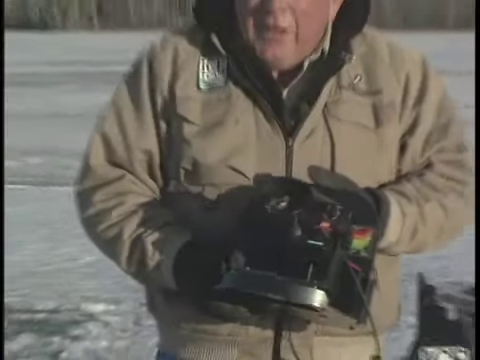This is the Vexilar FL-8SE. It is the best three-color flasher technology in the world today. It can revolutionize the way you catch fish through the ice. Let me show you how it works.